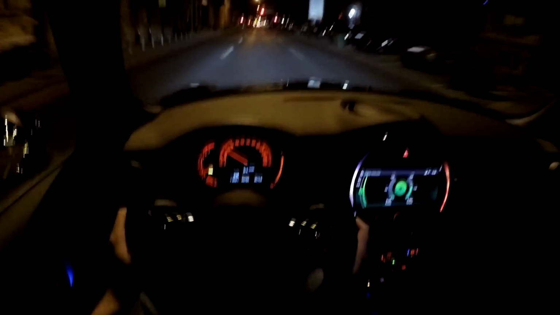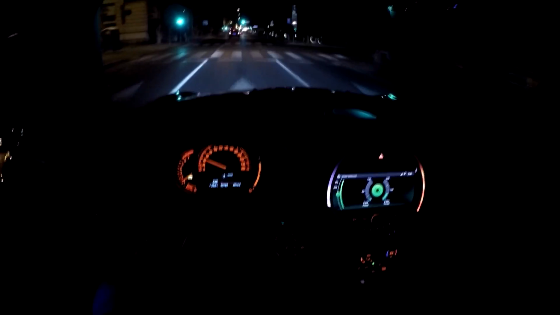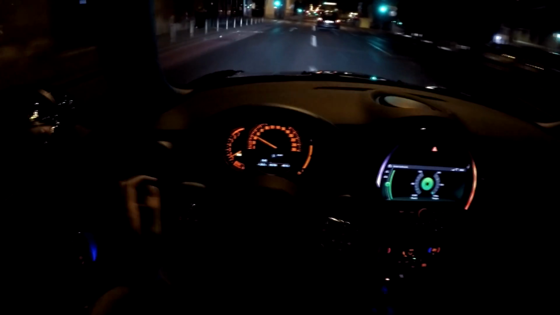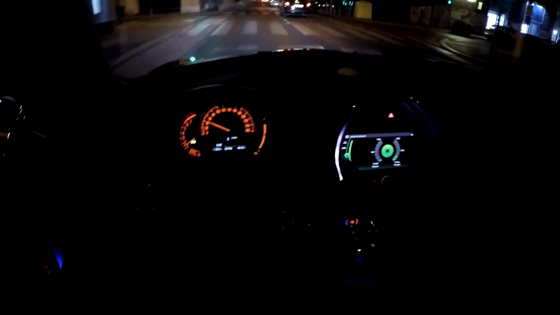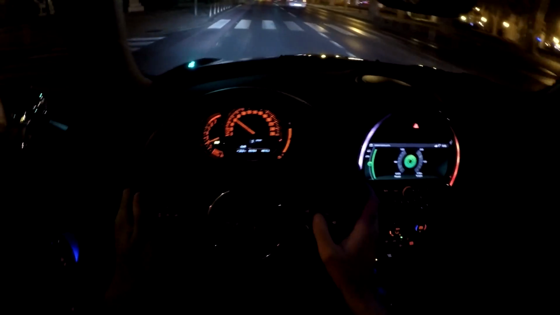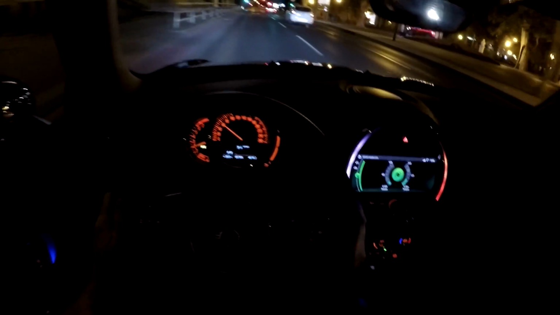So yeah, the car is equipped with the LED lights, and this is something that I really wanted on a new car, so definitely Mini without LEDs was not an option. And they are very nice. Also, they have the very cool shape and the look during the night, and make the car even more special.